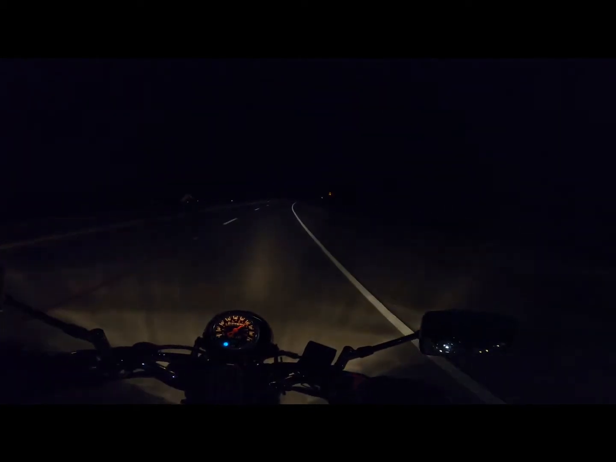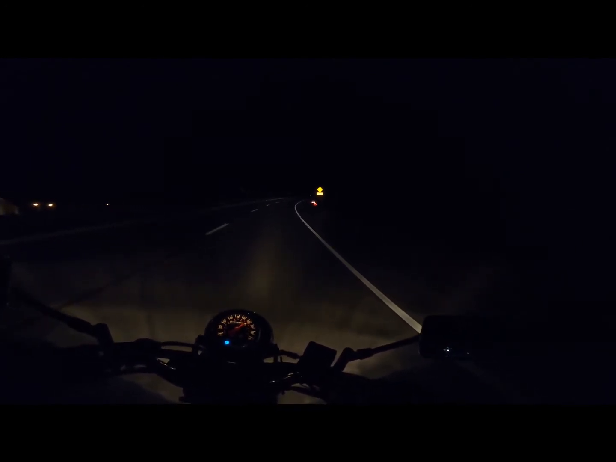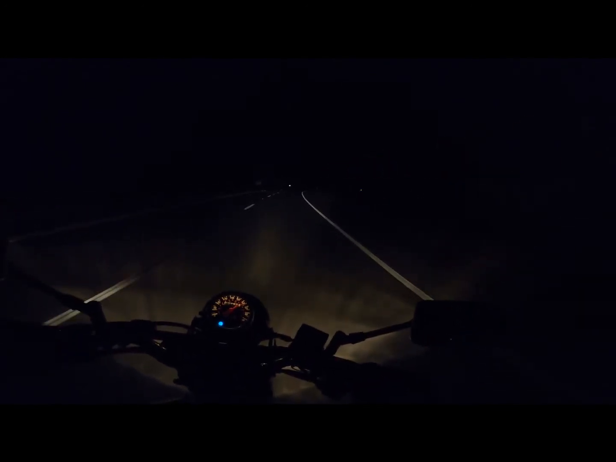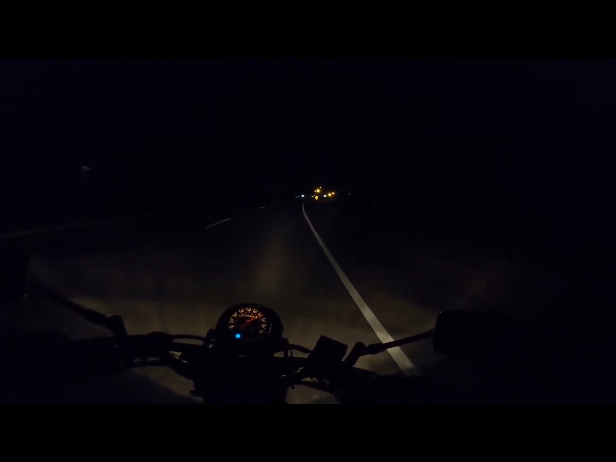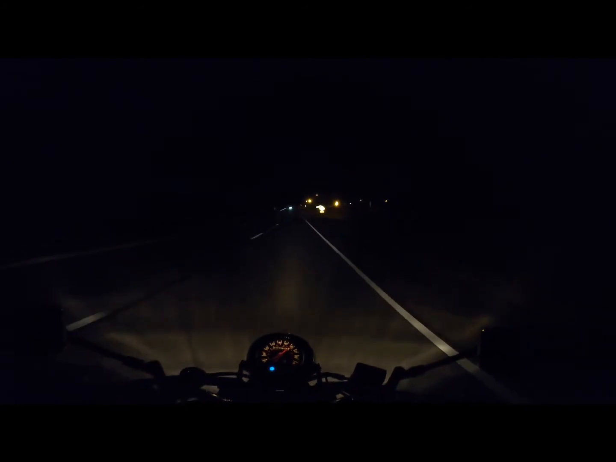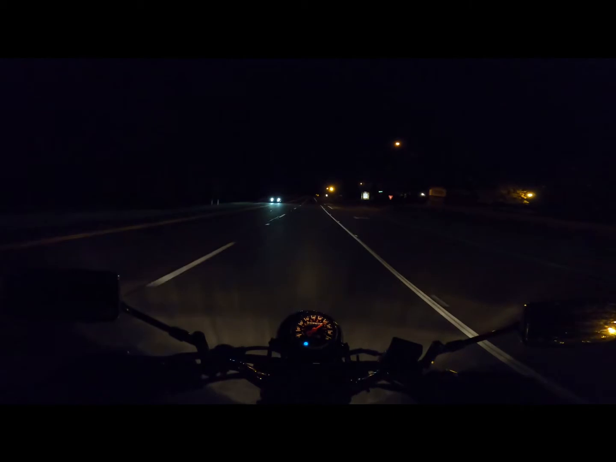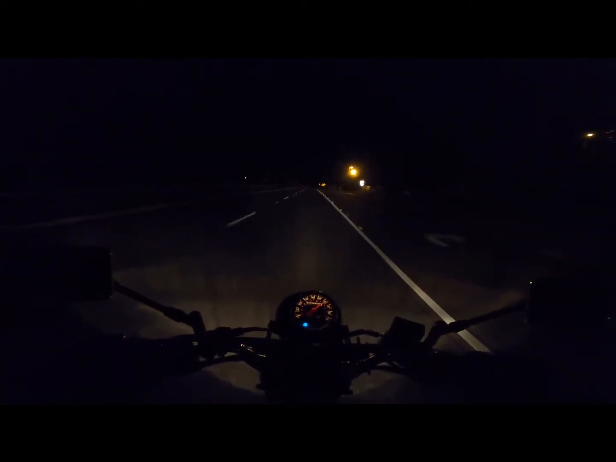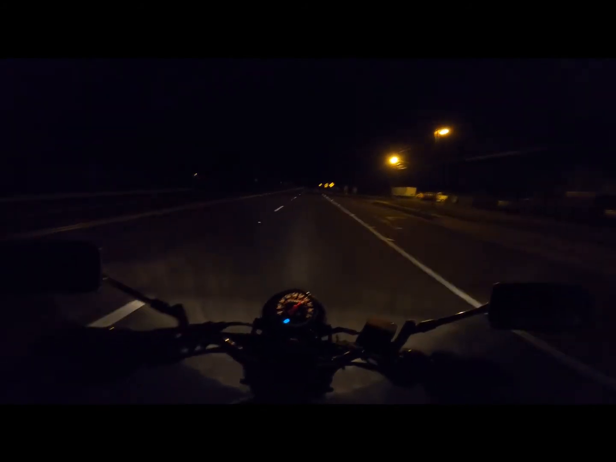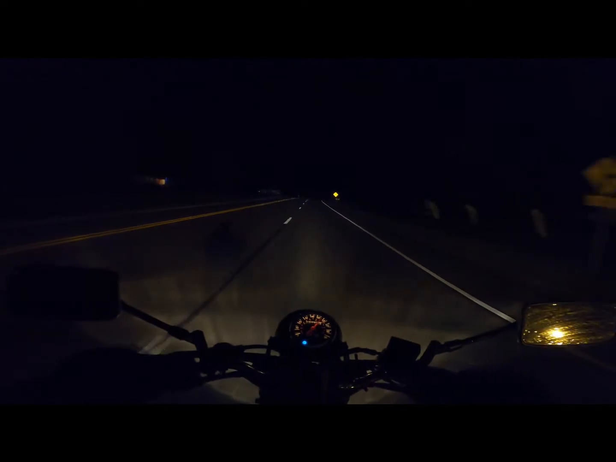Well, I'm just gonna keep going the speed limit and see what happens. So 55 is the speed limit. Woo-wee, damn dude, your lights are bright. Thank you. I'm glad you turned that off, because dear God, that was bright. My eyeballs got raped with lumens. They will never be the same ever again. You done ruined my eyeballs' life. Not really, they're perfectly fine.